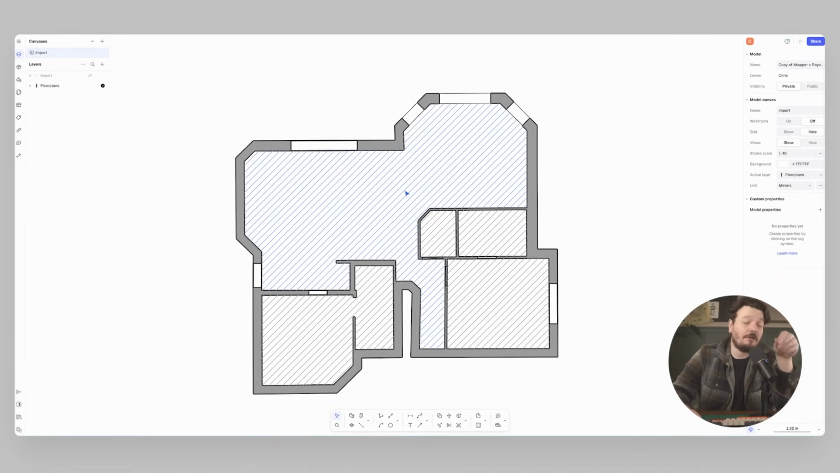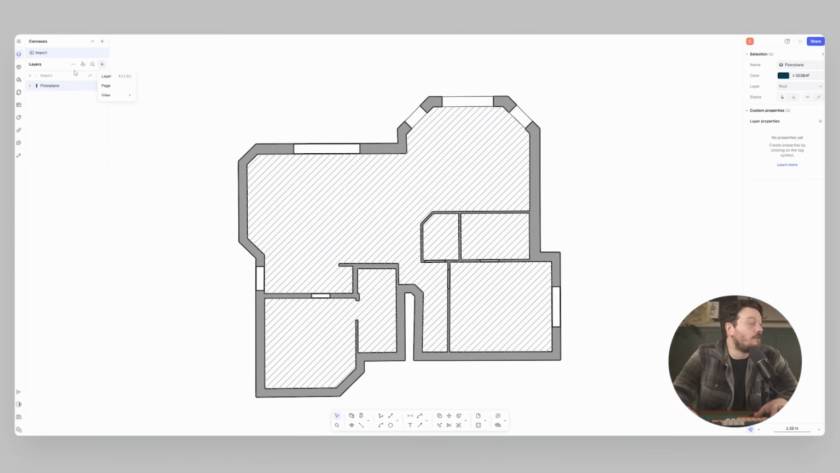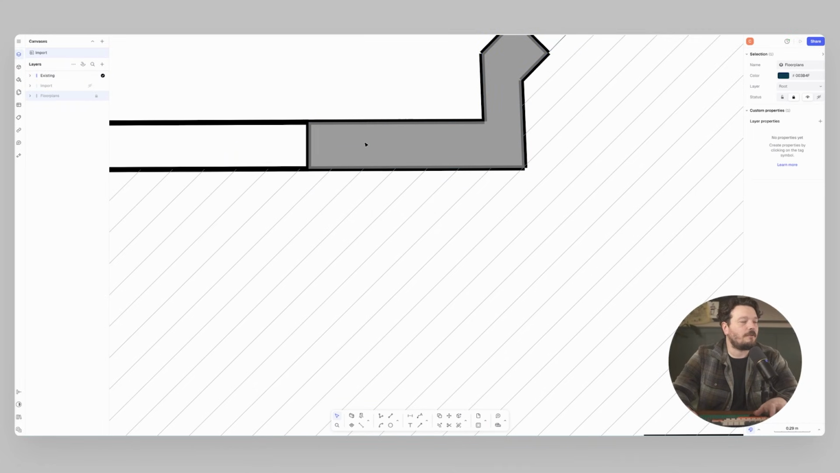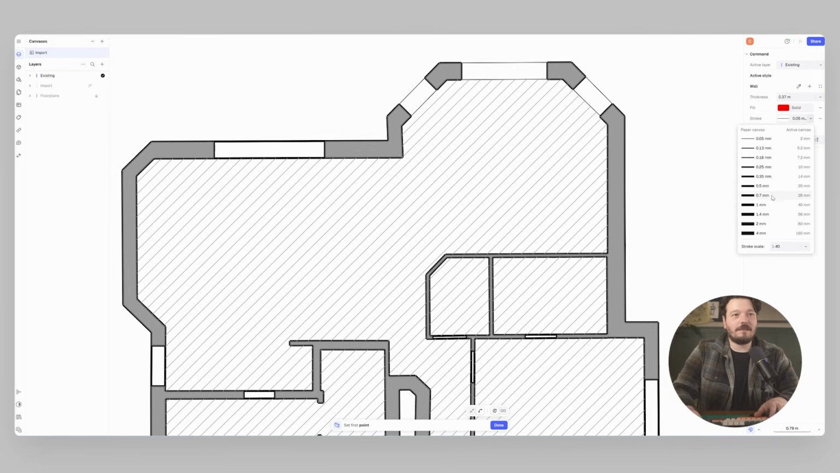But option two would be to redraw the wall elements with rayon walls, which are inherently smarter and more flexible. That's the way I'd suggest you went. So what I want to do now is create a new layer, and we'll call this existing, for example. I can lock this layer, and now I want to go in and just measure 0.37. So I can set up a rayon wall that is 0.37. That's something nice and bright so I can see it.